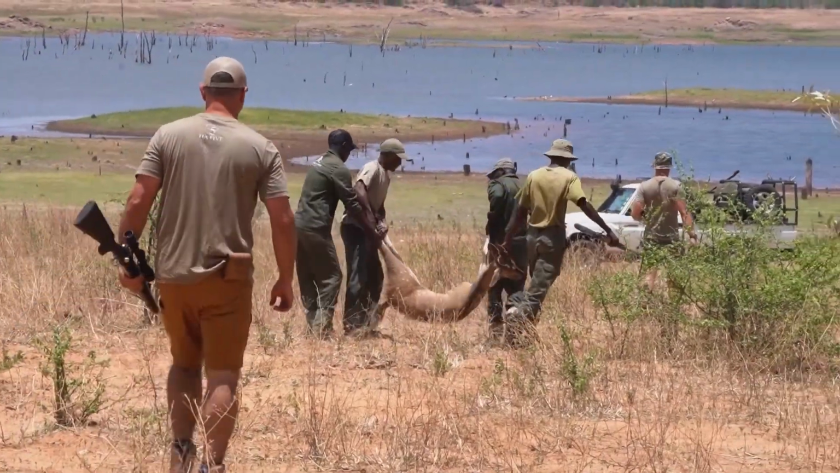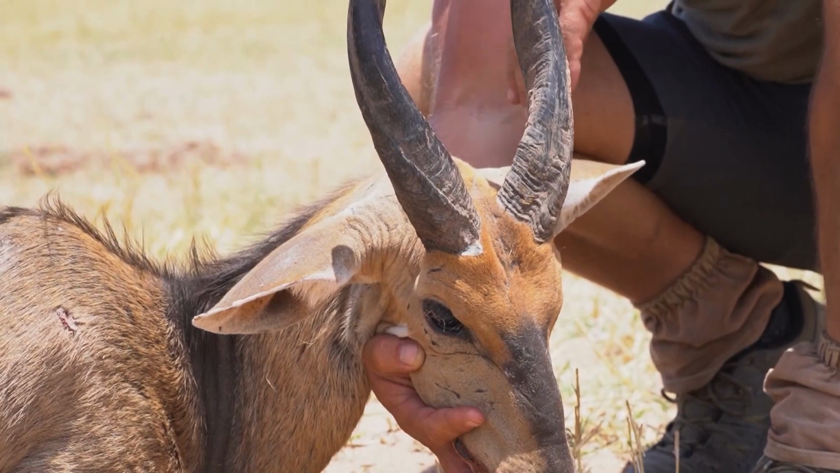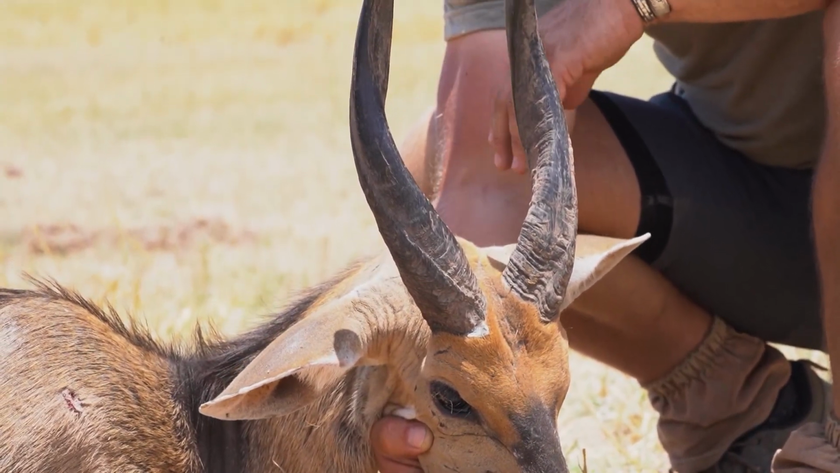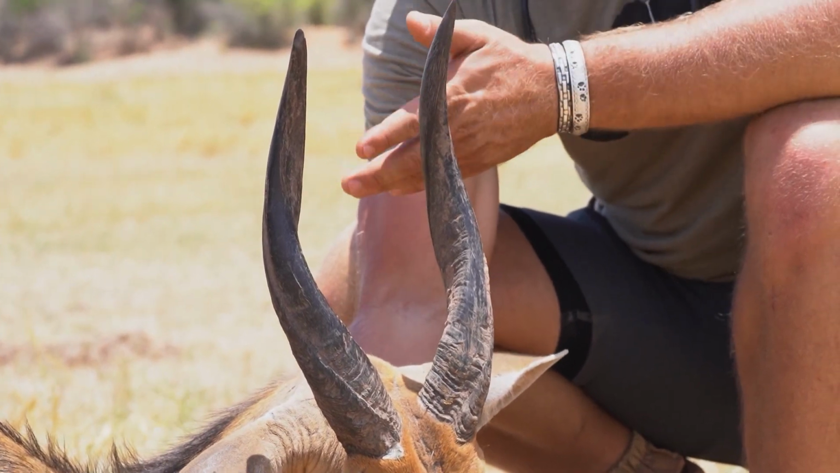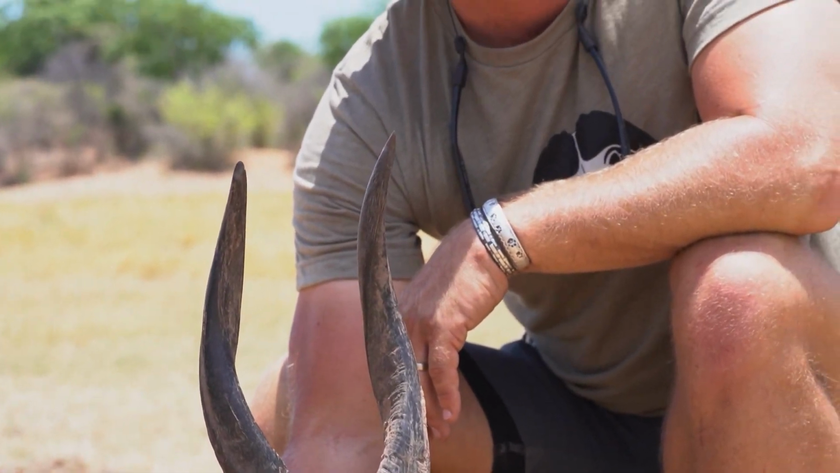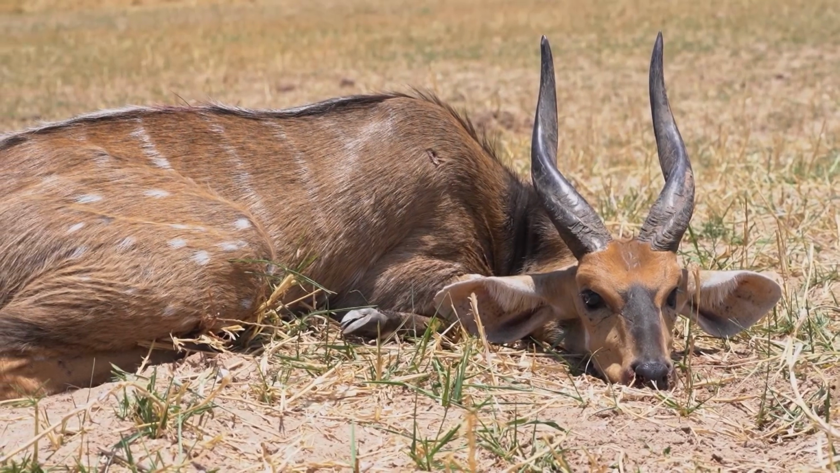You know, the Ome, having such a large amount of floodplain and water, produces some of the best quality bushbuck you'll probably see in most of Southern Africa, especially the Chobe. It's one of the most beautiful antelopes I think you can hunt. They are very elusive. They stick to the thickets.